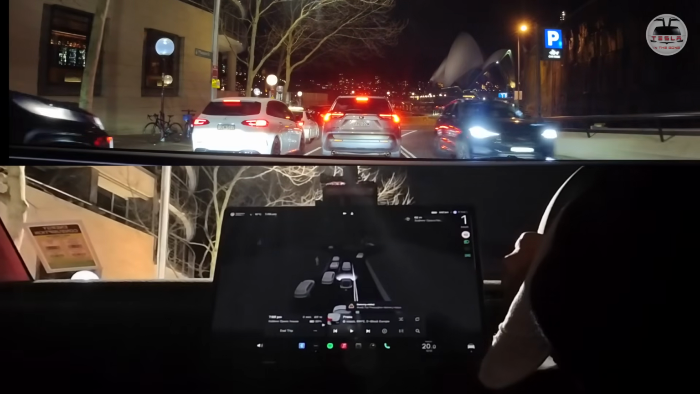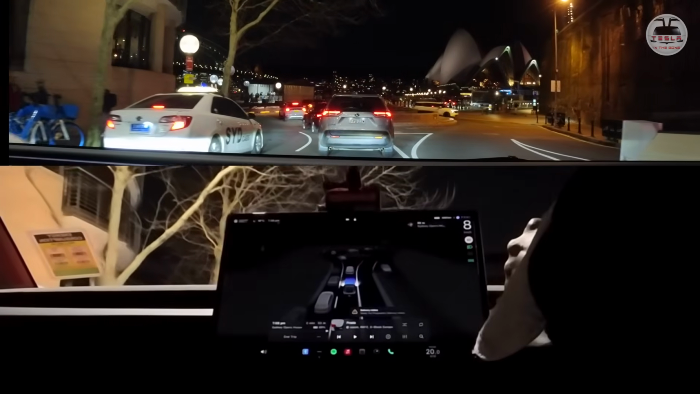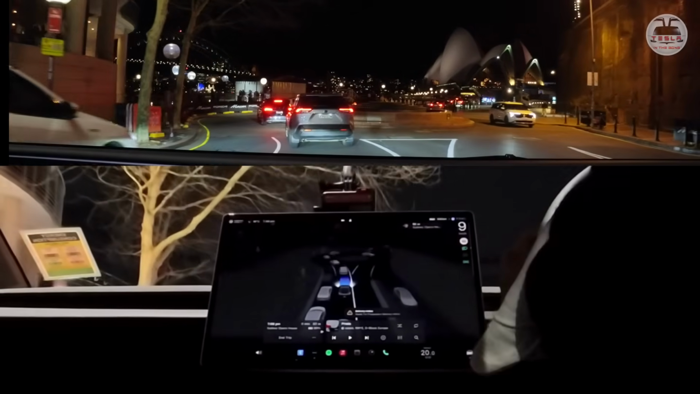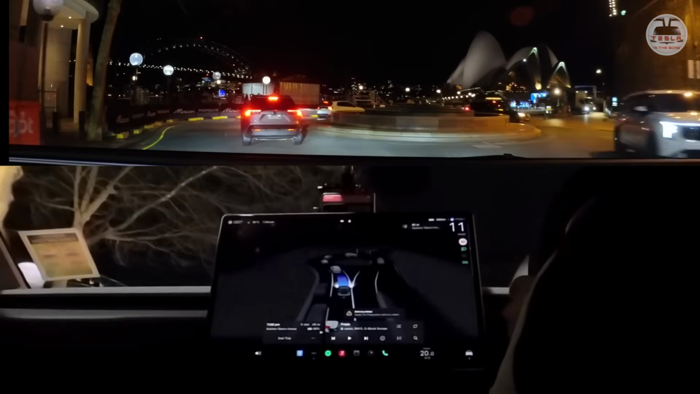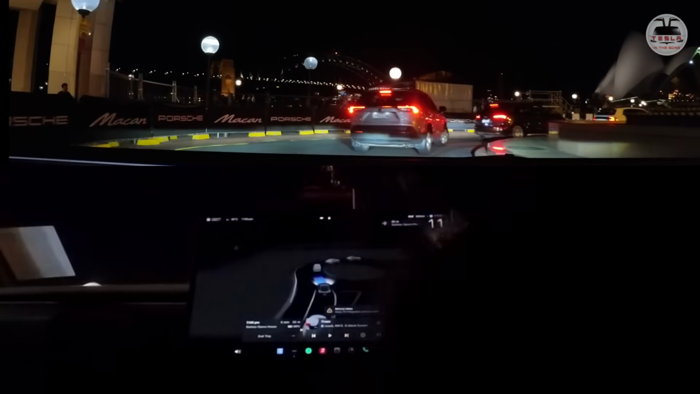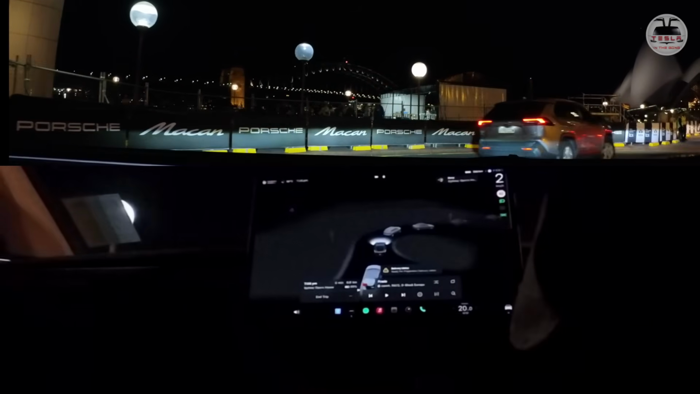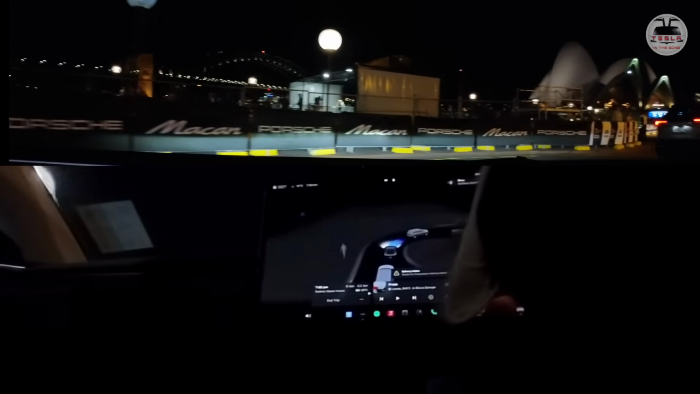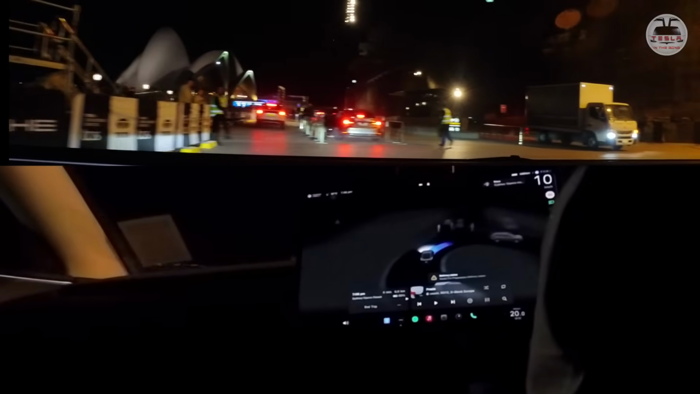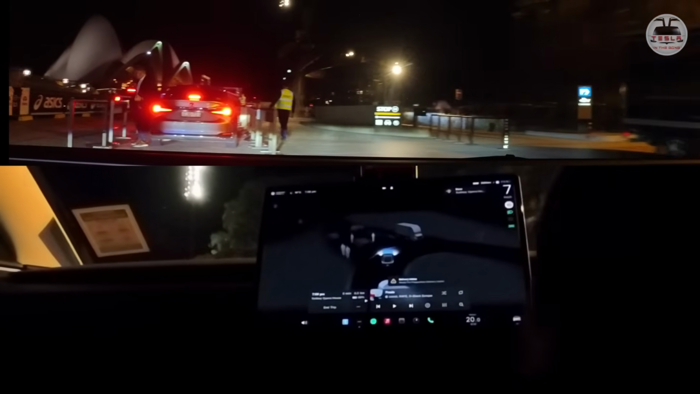This is too good. Oh, this guy wanted to merge here, but it's not going to be a gentleman. Okay, never mind that. Okay, this is a dual lane roundabout. It's going to take this roundabout, and it's going to come here.